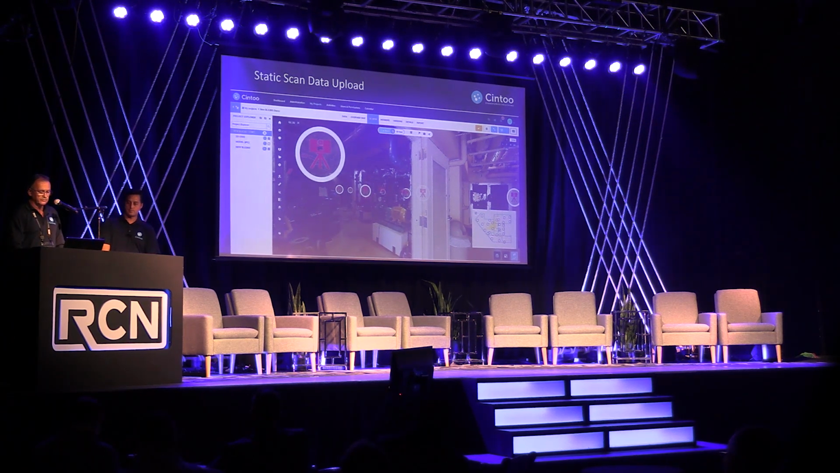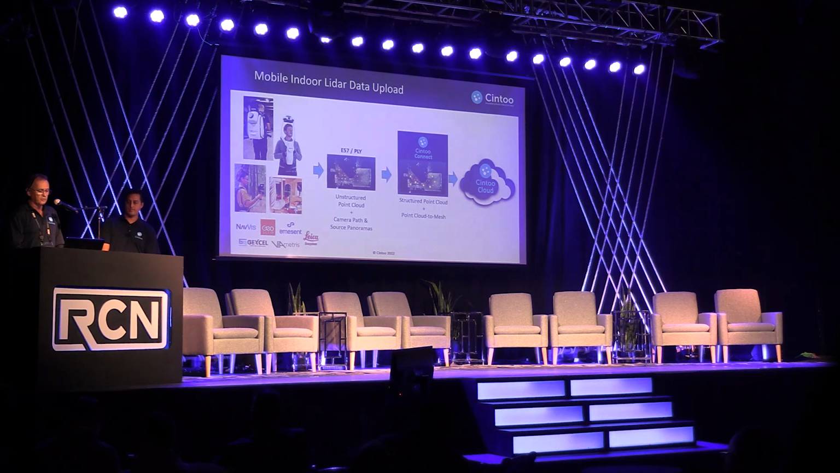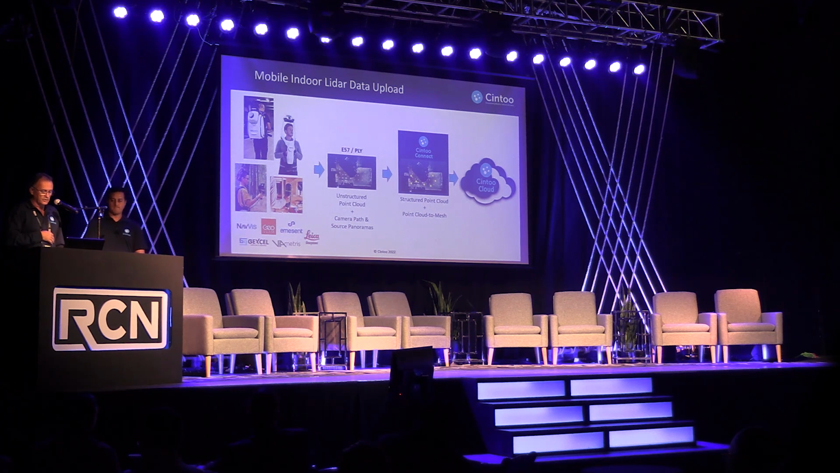Now, when we deal with mobile data, we call it unstructured. What these devices generate is an unstructured point cloud using SLAM technologies. You have all kinds of vendors providing very good point clouds for that, being Viametris, NavVis VLX, GeoSLAM, Leica BLK2GO, etc. So we get a point cloud that is unstructured, and we also get the camera path.